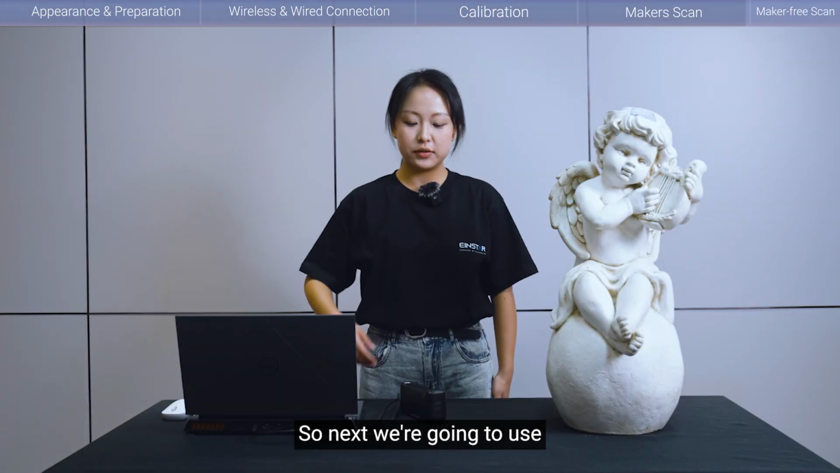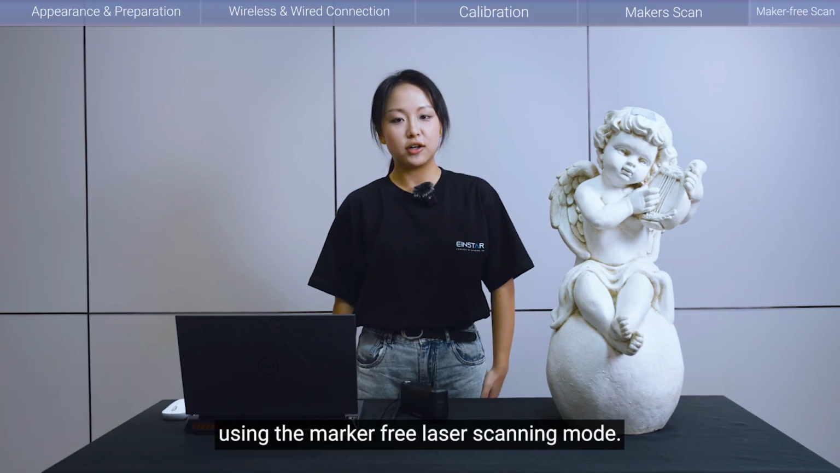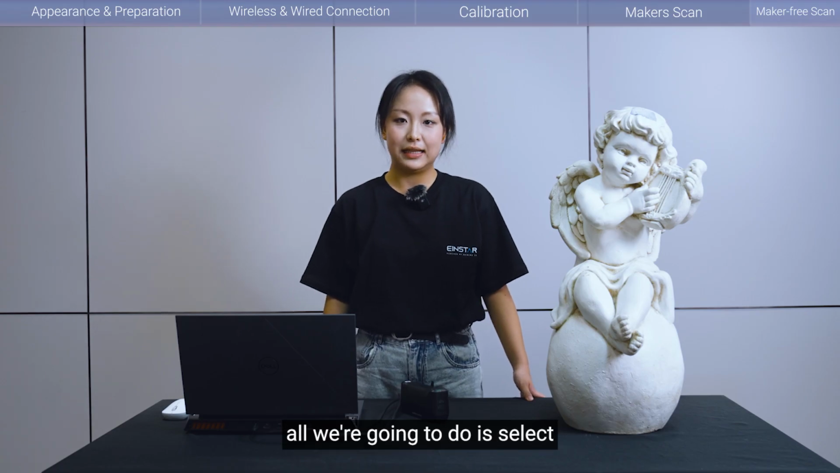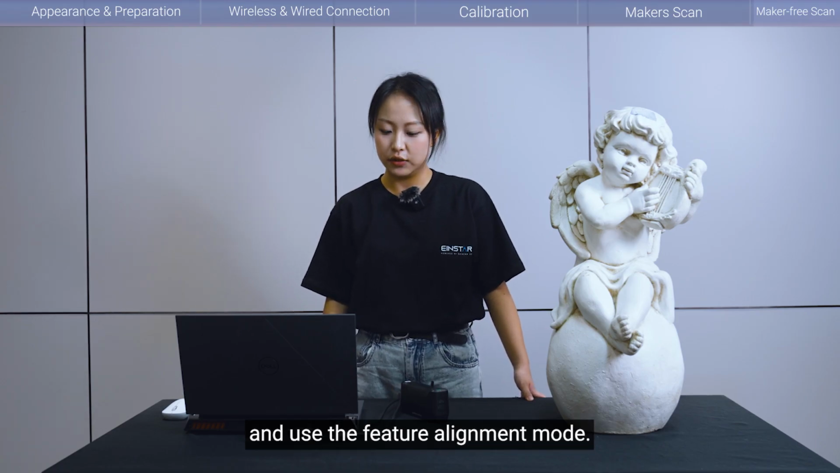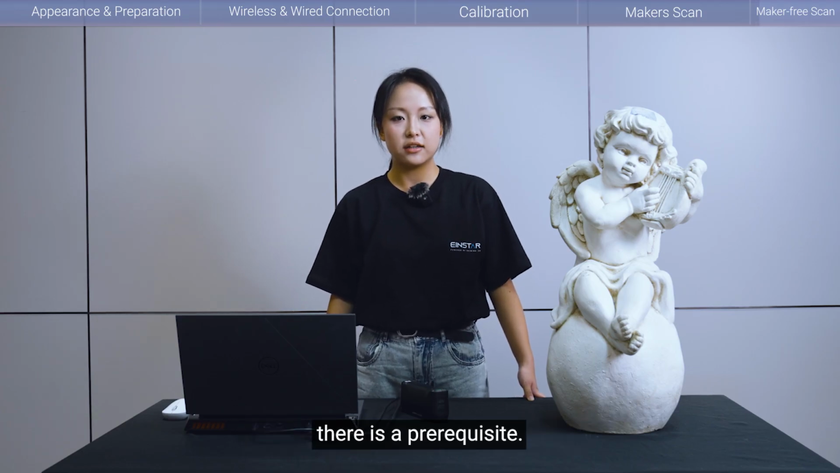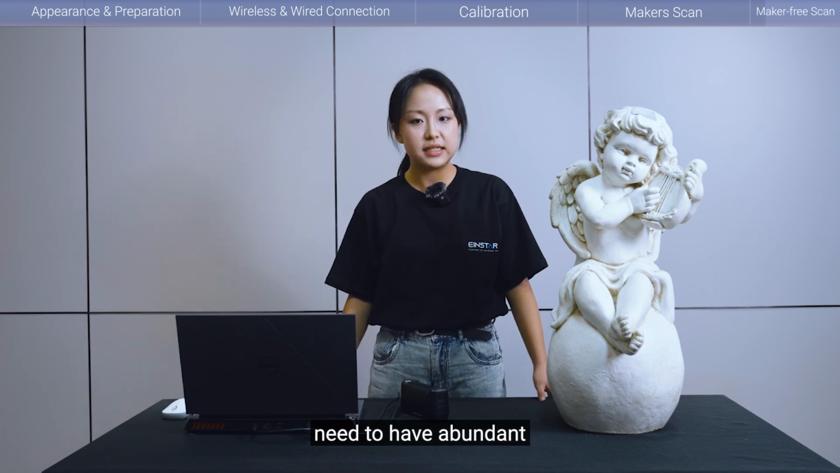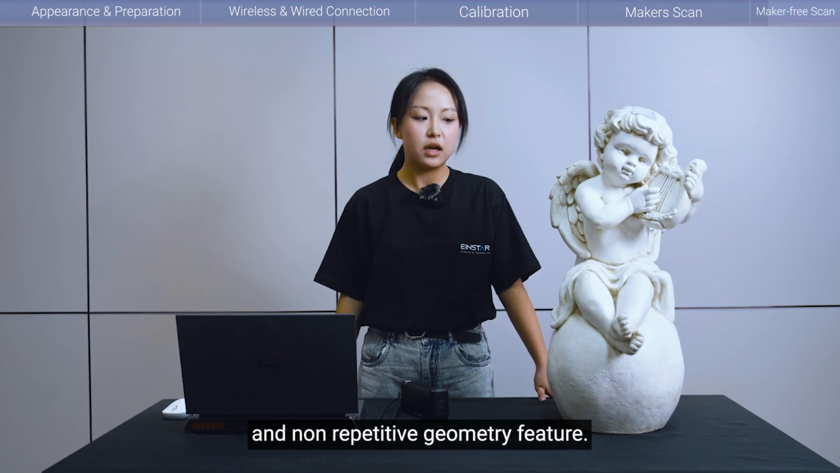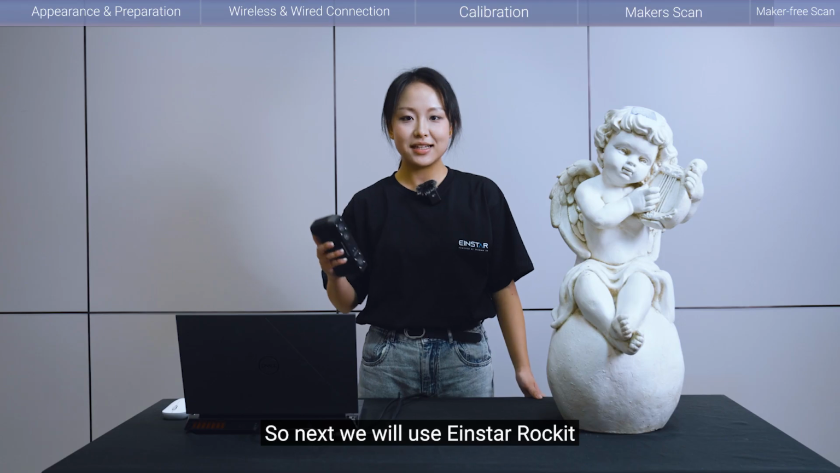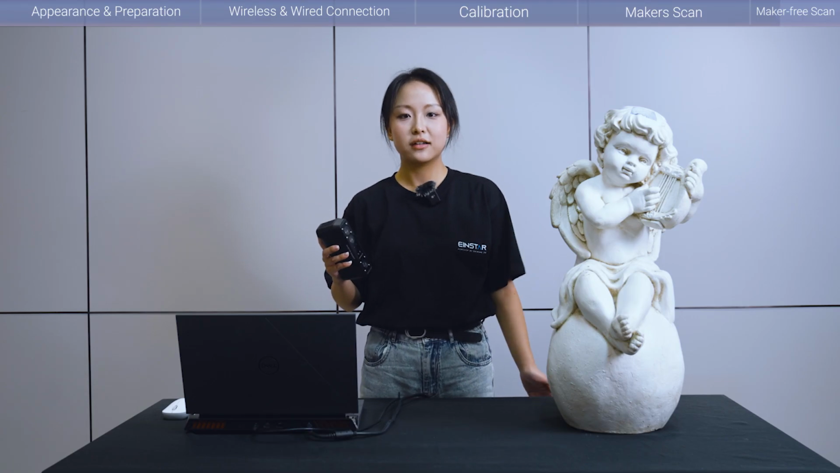Next, we're going to use Einstar Rockit to scan this sculpture using the marker-free laser scanning mode. For marker-free laser scanning, all we're going to do is select laser scan and use the feature alignment mode. For this pattern, there is a prerequisite, that is the scan object needs to have abundant and non-repetitive geometry features. As you can see, this sculpture perfectly suits this prerequisite. Next we will use Einstar Rockit's marker-free laser scanning to scan this sculpture.